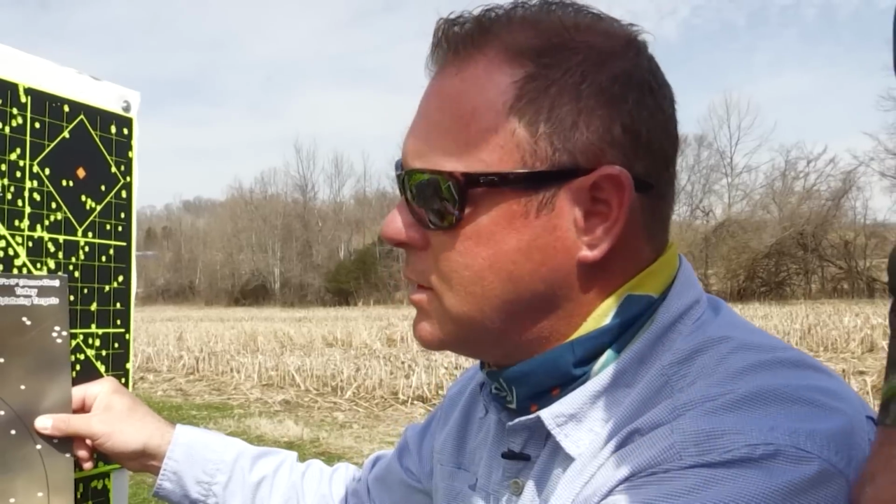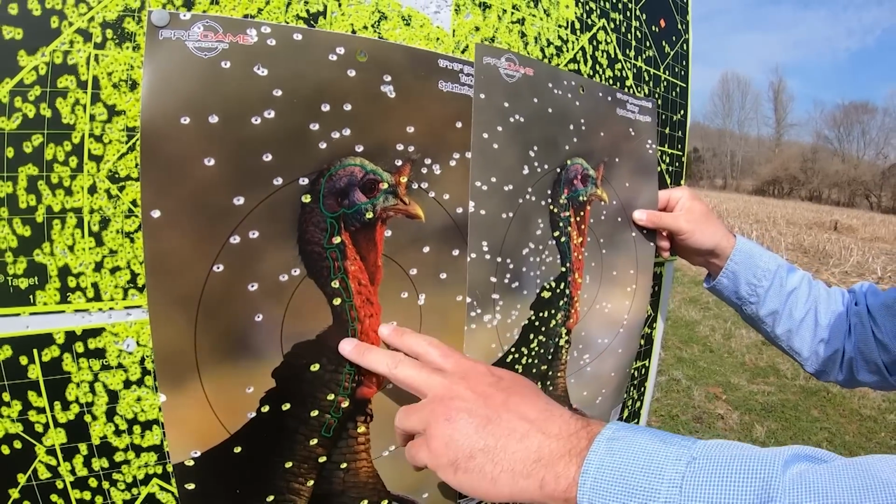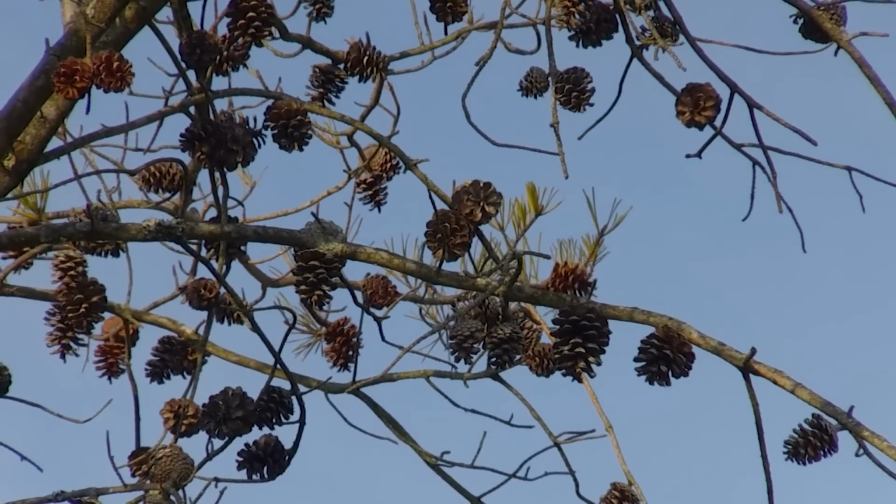This is the same distance, 20 gauge TSS with a True Lock choke tube. And this is the same gun. I've had a lot of luck with hunting over the years. I believe I'm gonna start hauling less gun. Case closed, my friend, there's the difference.